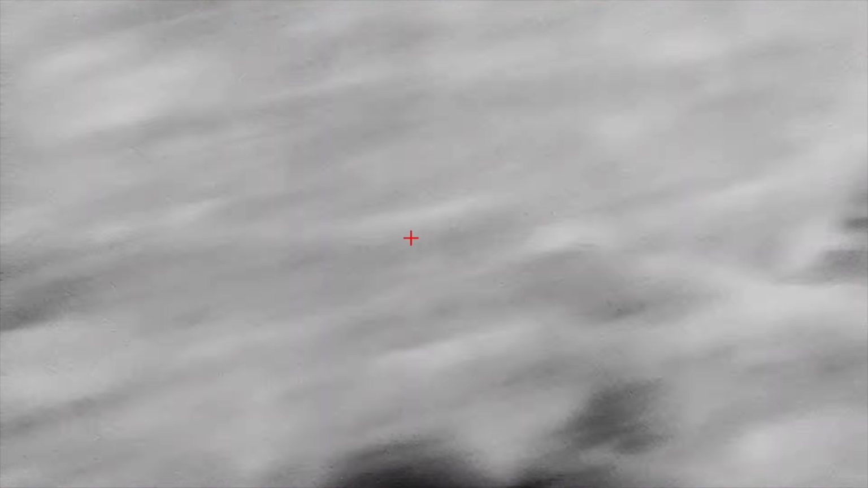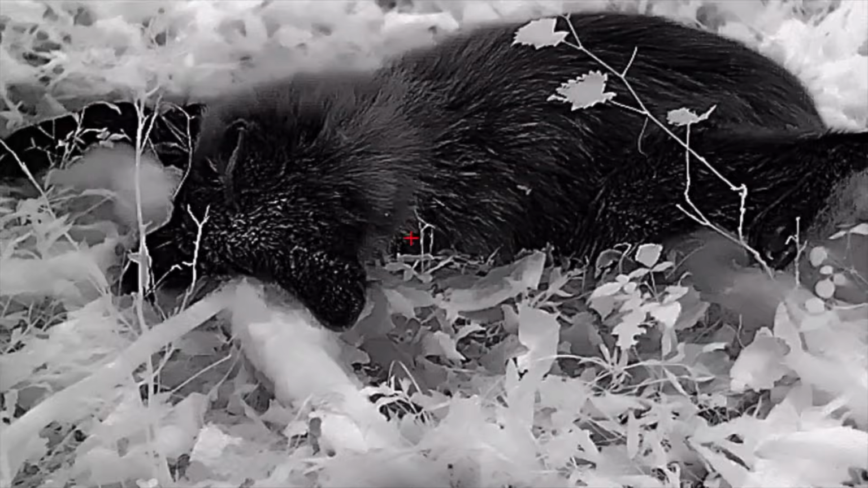I had to run up here on him. Guff shot and I could hear him screaming. We've got those other two dead. Right over in there somewhere. And Guff was able to get on him, and he was hollering.